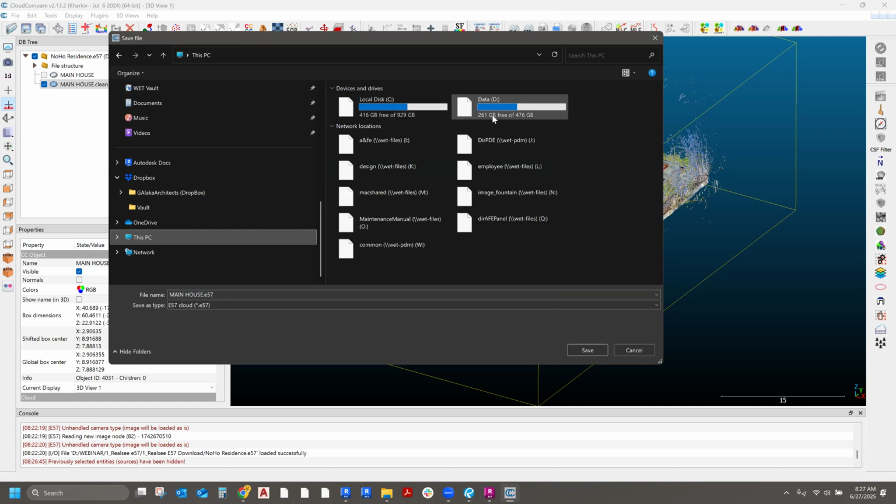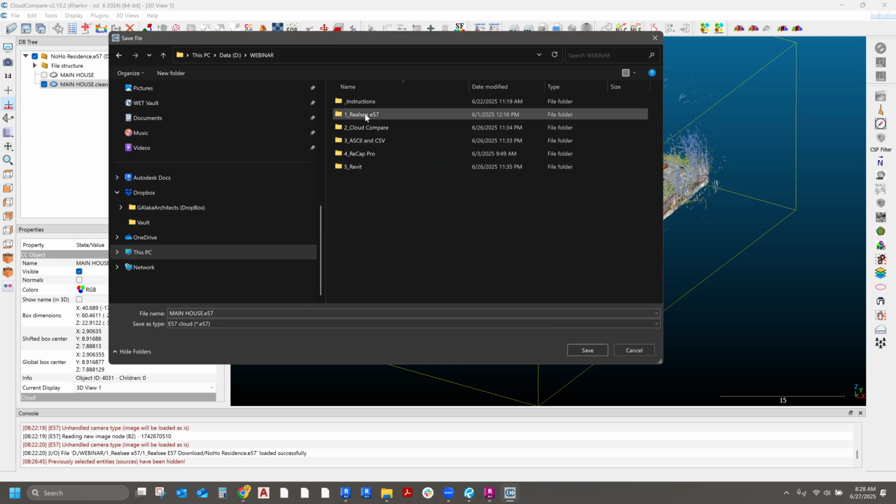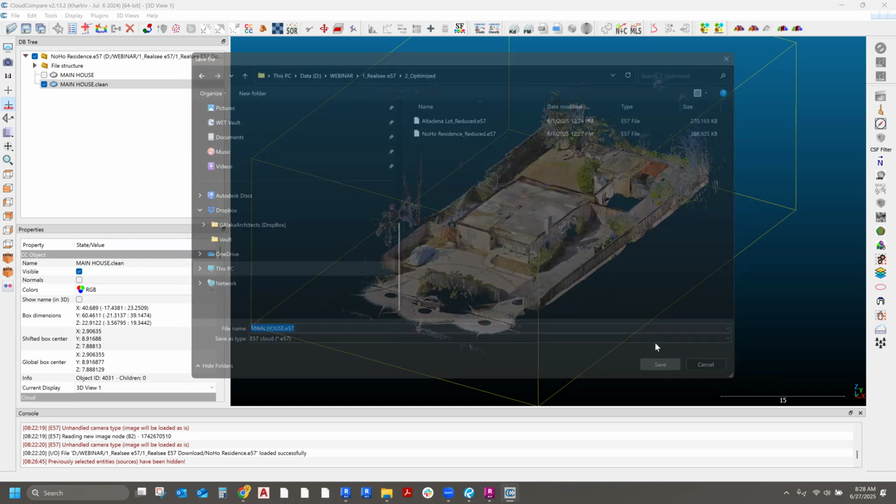this is now where I'm going to go. Let me go, where is it? And now I want to show you how long it takes. So this is my optimized file. I'll just call it main house, whatever. I'll hit save.